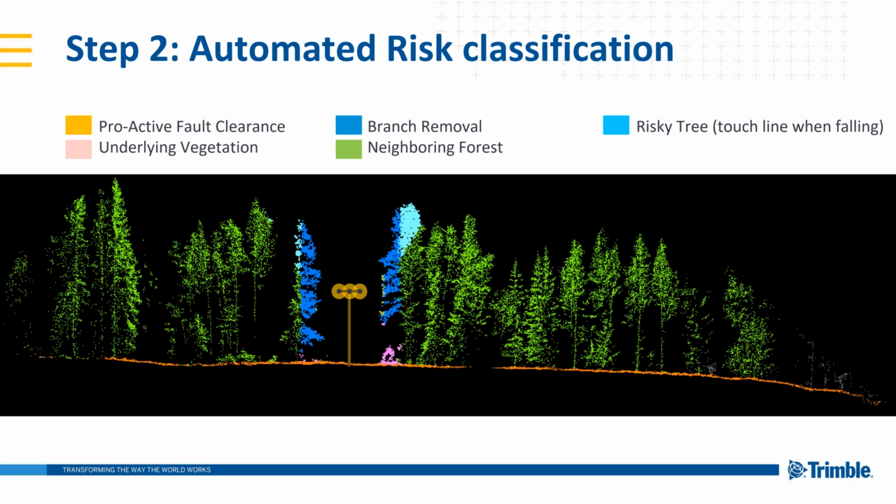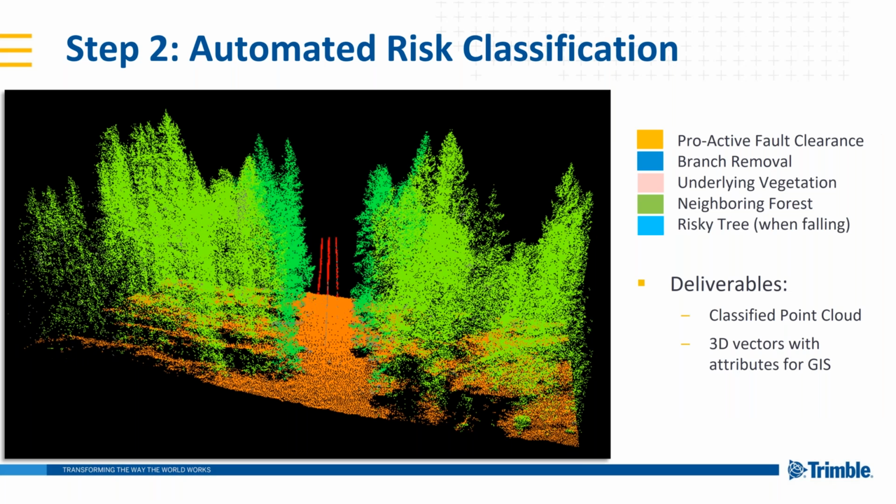So again, classifying the point cloud, just looking at it from a slightly different angle here. We have the various risk classes, if you will, along the corridor, within the corridor, and the deliverables that we want as output of a classified point cloud. That's wonderful. But oftentimes the classified point cloud itself is, what do I do with it? It's not the most useful deliverable that you might have.